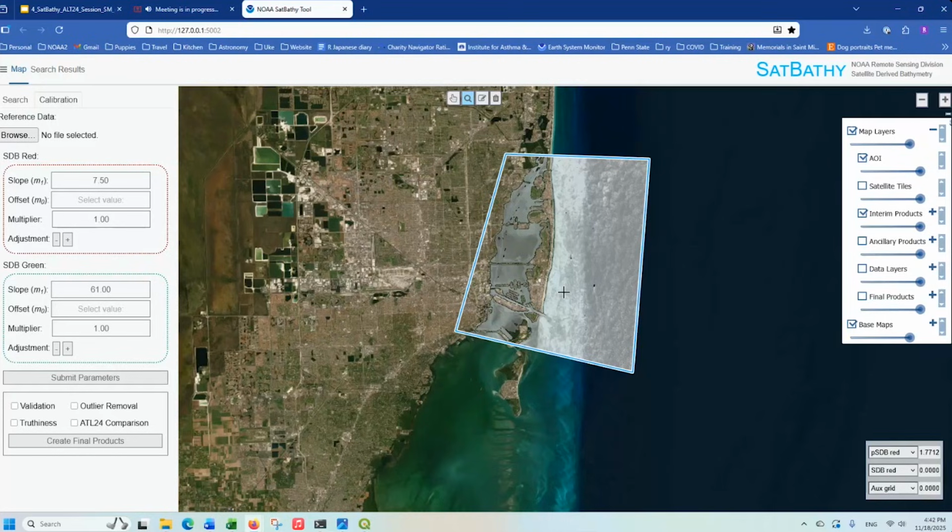This option is beneficial for areas where we don't have reconnaissance or we lack recent high quality reference data. And the relationship is defined by SDB equals M1, which is the slope, times PSDB minus M naught, which is the offset, where M1 represents the slope and M naught represents the offset.